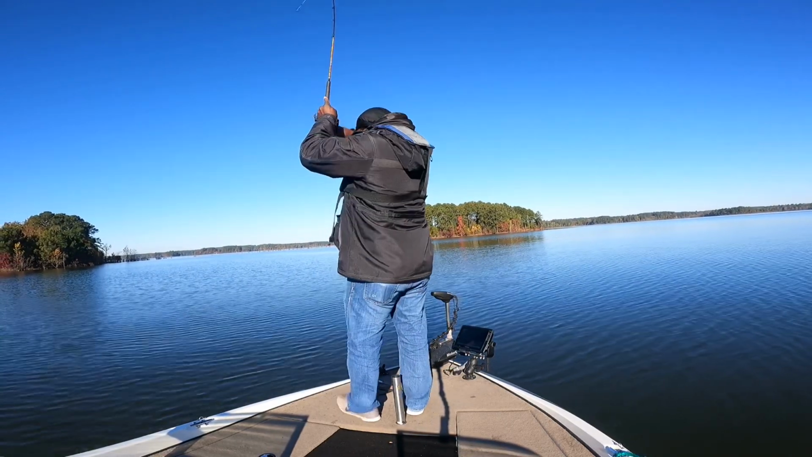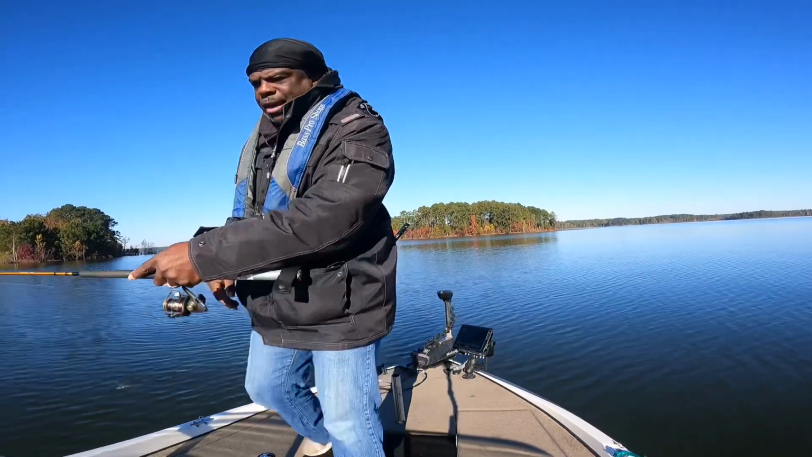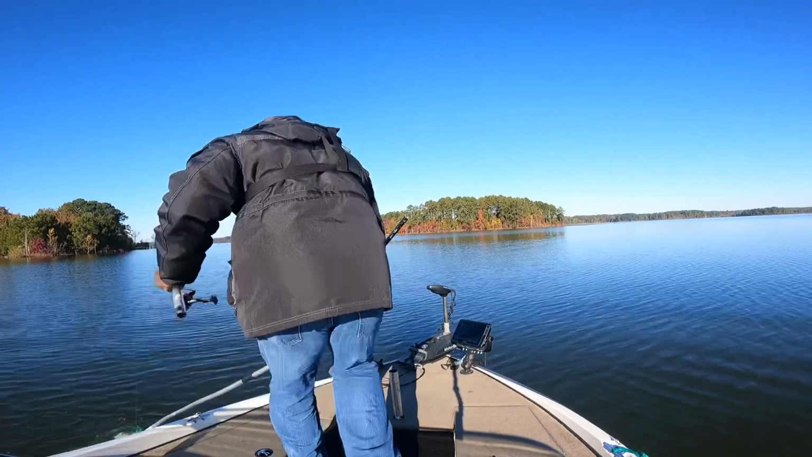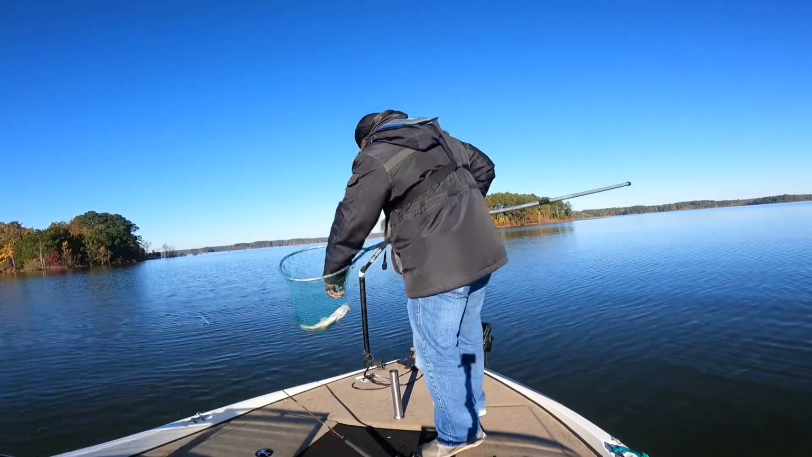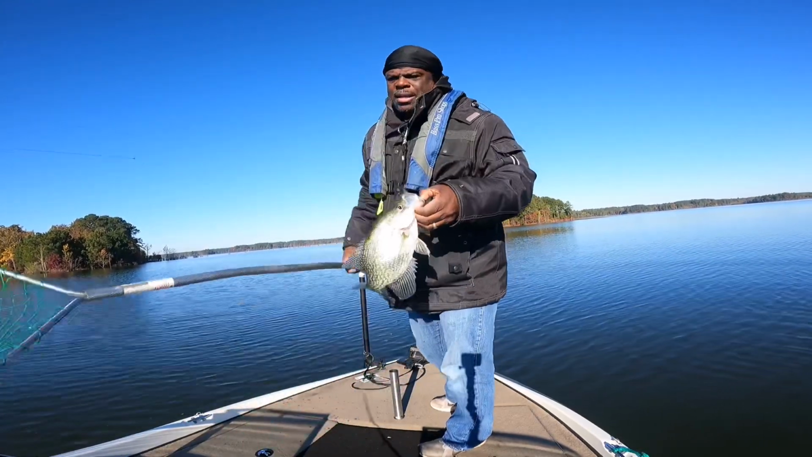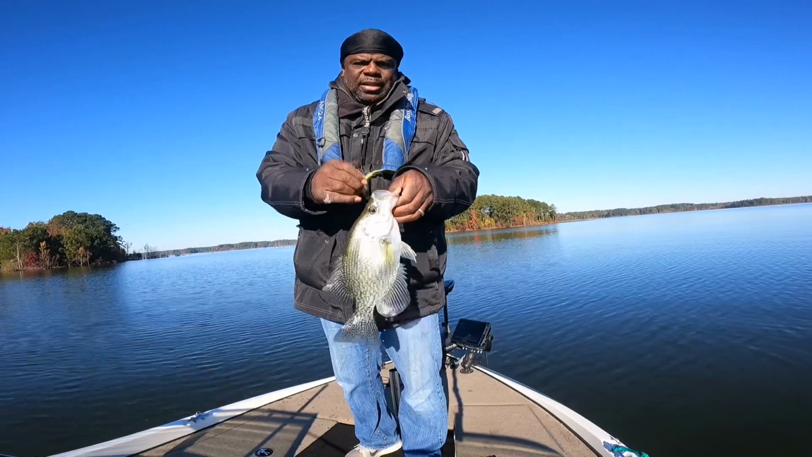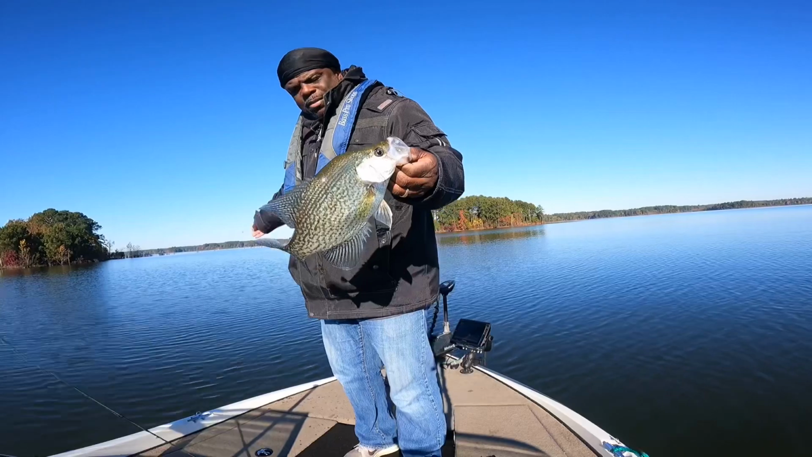There you go. Come out there and got me. Oh, that's another big one. Oh my goodness, these are some big fish out here today, folks. Check this one out. This one's gonna do 1.5 pounds, just like the other one. These are small schools, but they're big fish. I'm gonna put him on the scale too. Small school, big fish. See him come out and hit it.